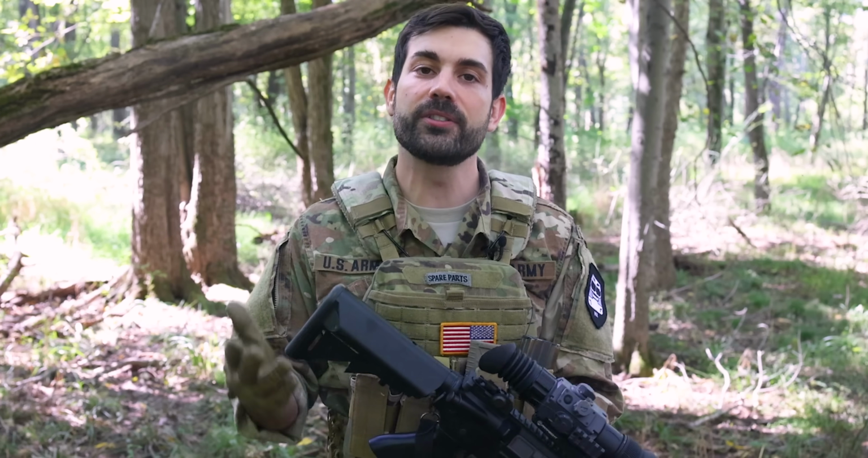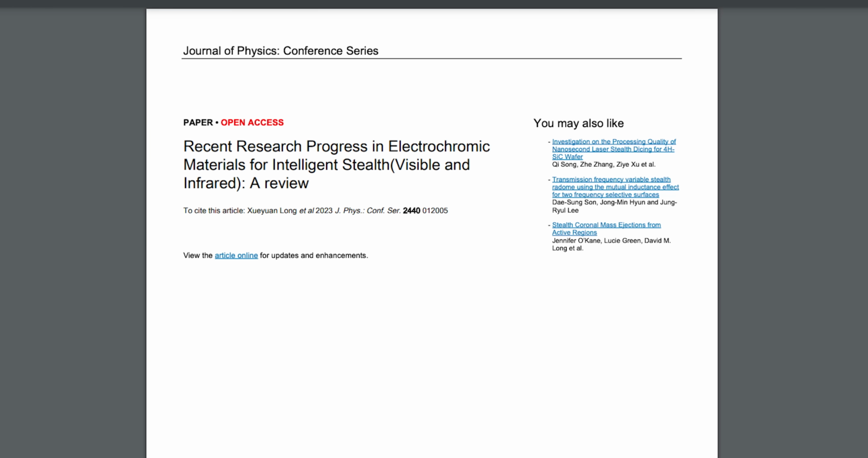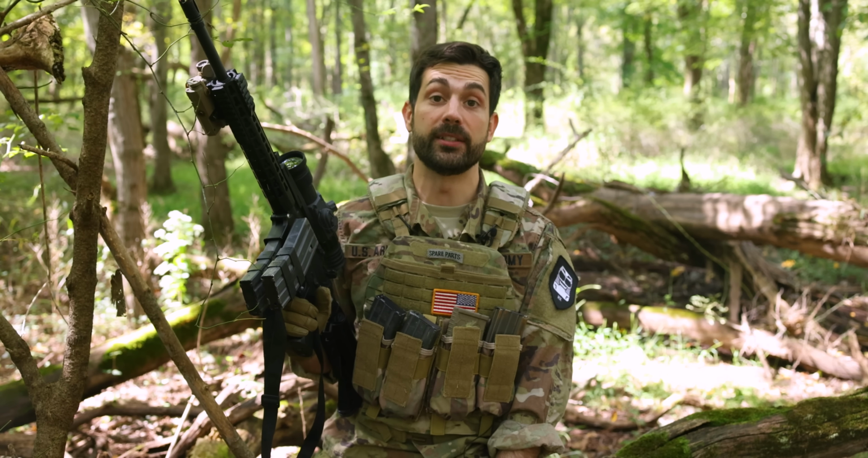However, there is some evidence it's not ready yet. This science paper claims electrochromic materials used on these panels aren't mature yet. This technology basically picked a fight with the second law of thermodynamics, which is never an easy opponent. I can barely win a challenge against long division.